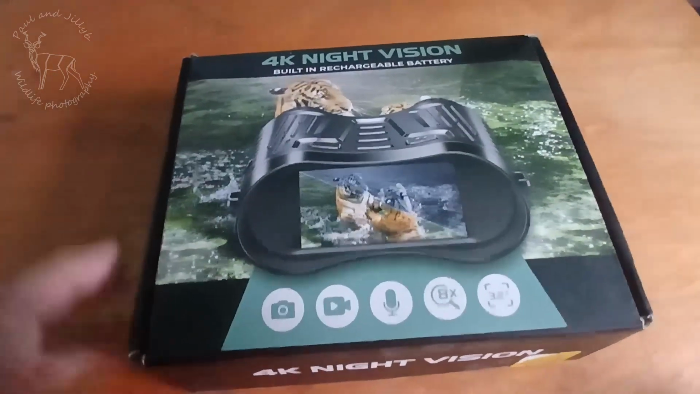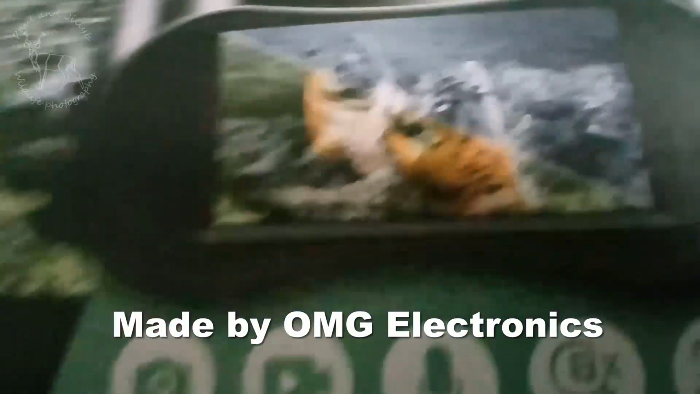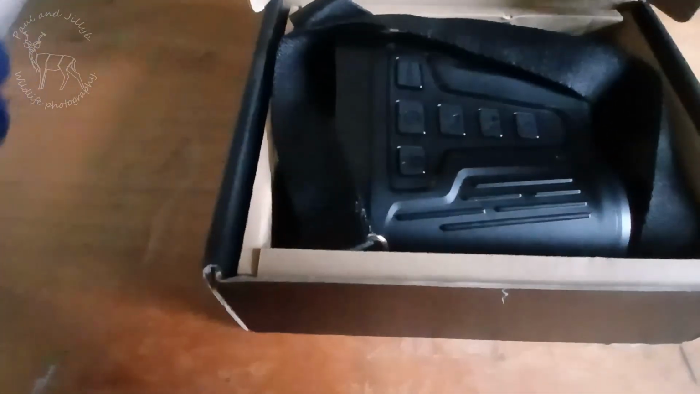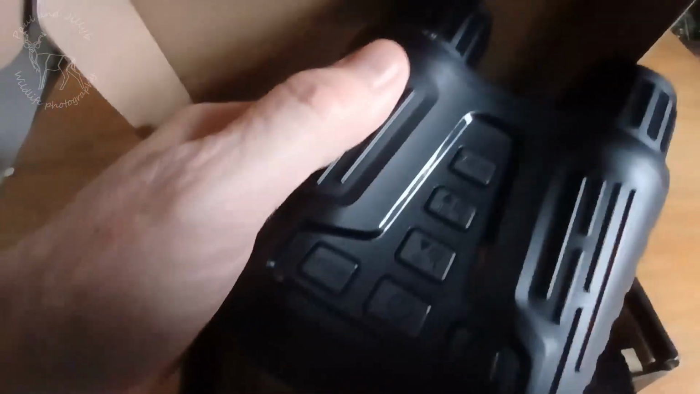Okay, so this is the NV2118 night vision binoculars. Supposed to be 4K, but I think that's interpolated. So you get a strap which I've already put on and I've charged it up. That's the business end, not the end you look through. That's the end you look through.